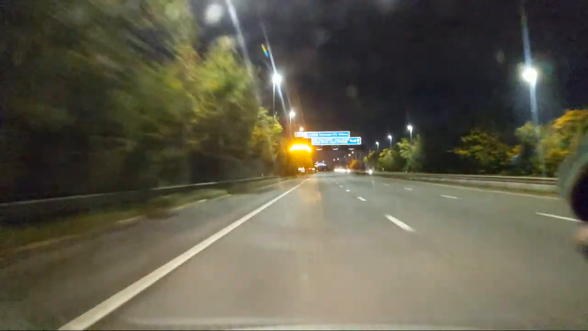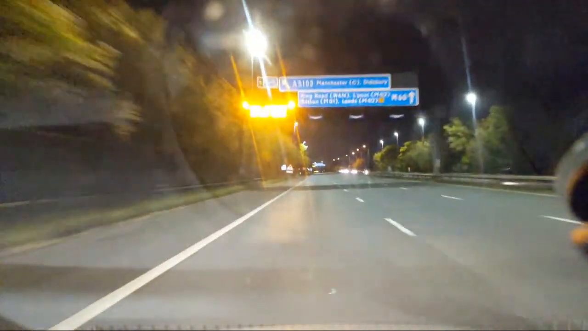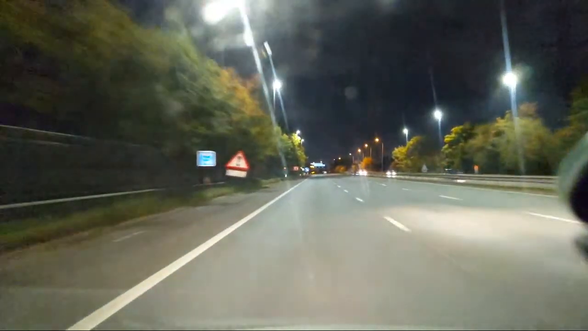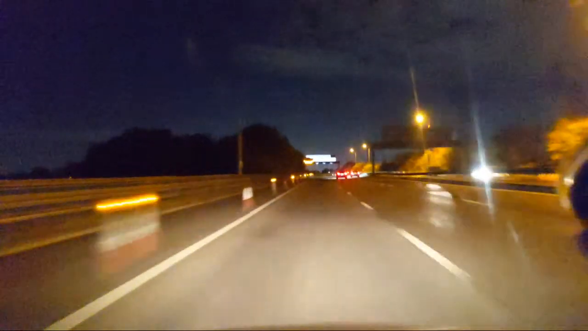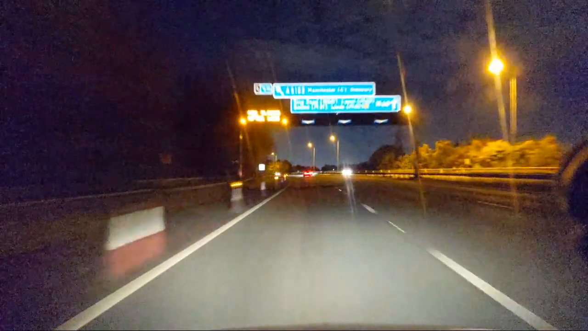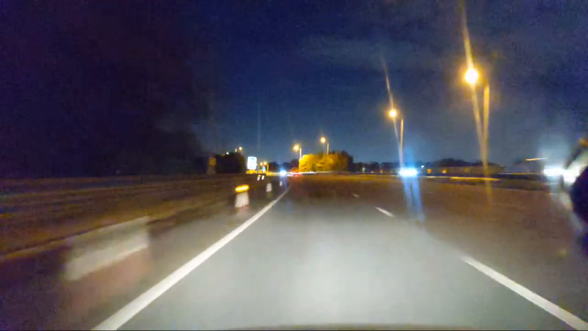Doing 70. Overtaken by two cars who look like they're racing each other, to be fair. I think the Mini won that. I'm doing 70, so they must be doing about 80. Maybe, well, 75 to 80, I reckon. Mini's definitely got the lead though.